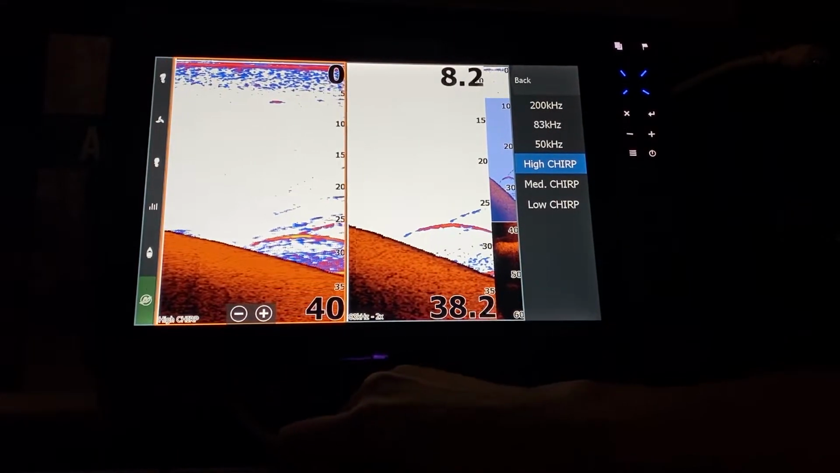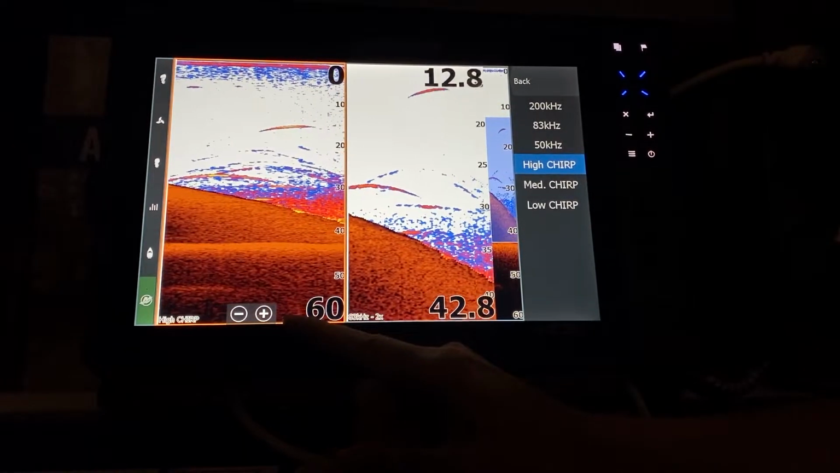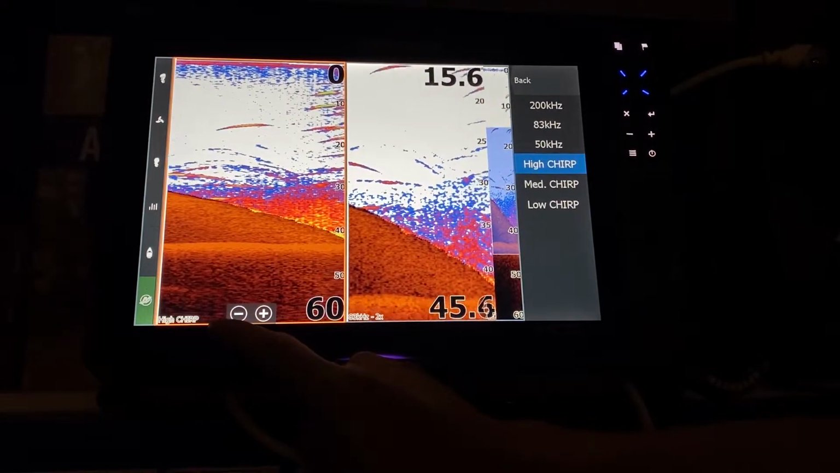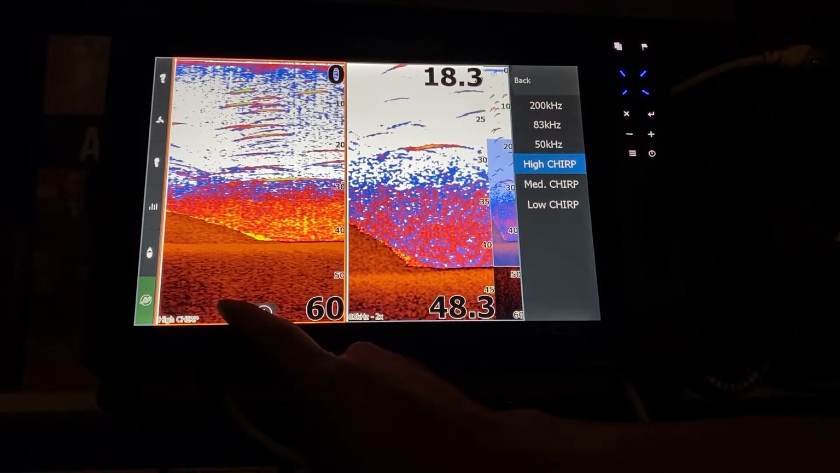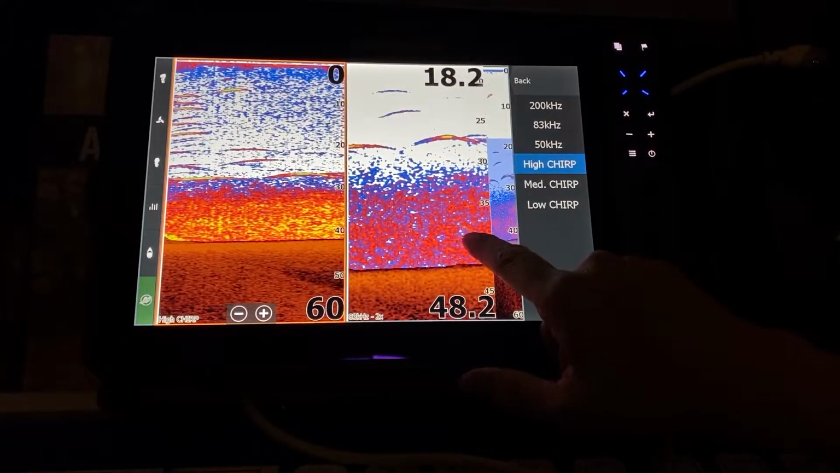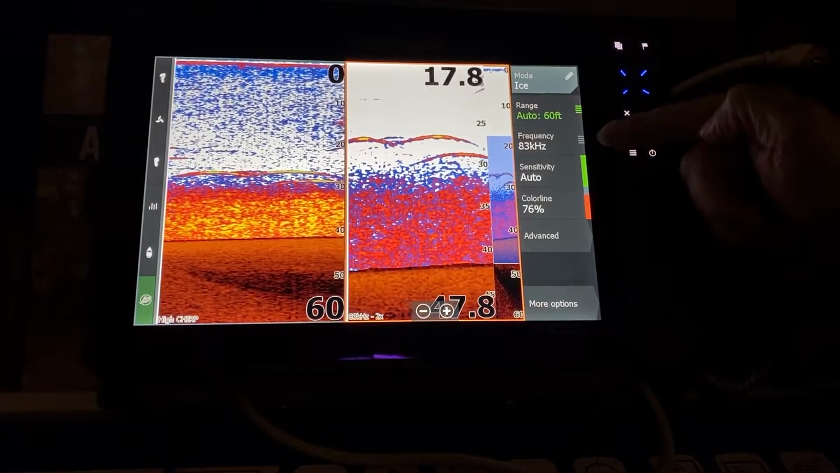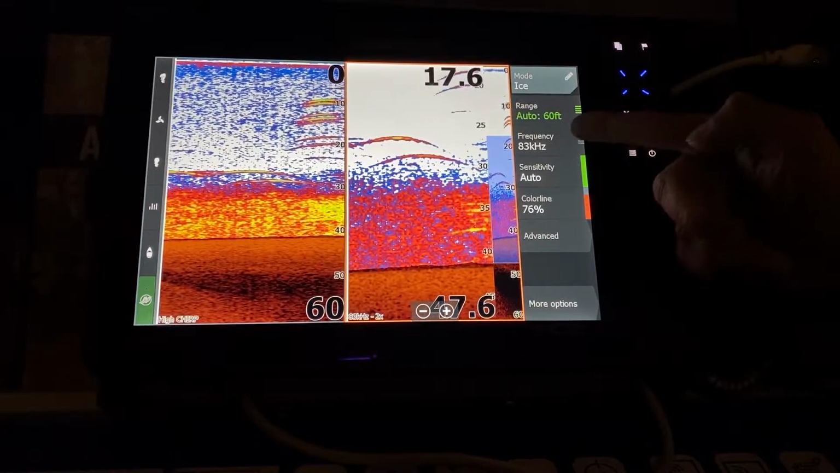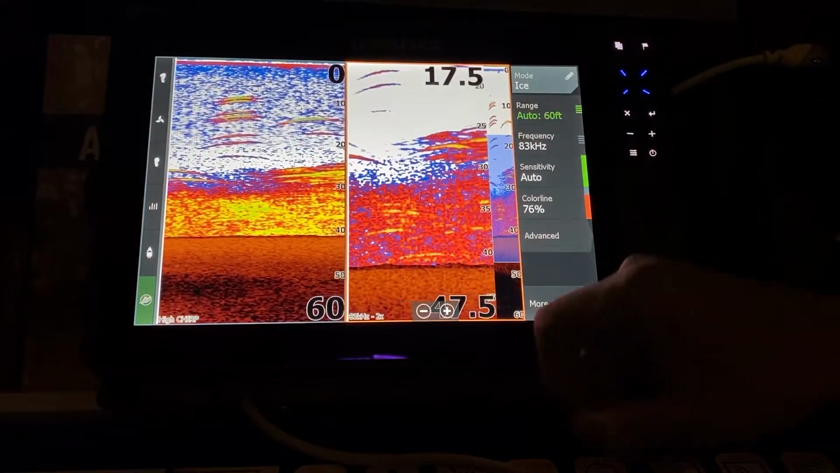This is important if you're ice fishing, especially if there's a lot of people fishing around you. There's no flashers out there with high chirp, which is 3 times more detail in half the area. So we're going to run high chirp and not crosstalk with the flasher guy beside us. Now we're going to touch this screen, and we're going to go to a wide cone, which is 83, which is 140 degrees. So I got 6 degrees on this side, I got 140 degrees on this side.